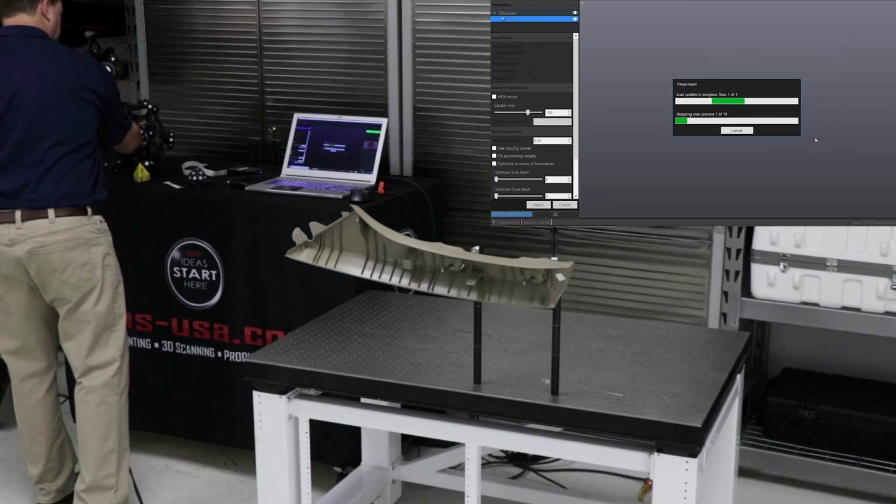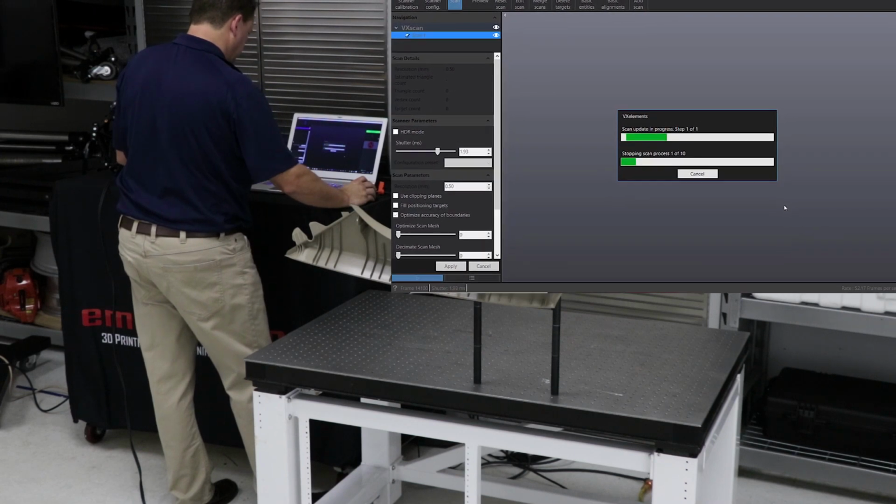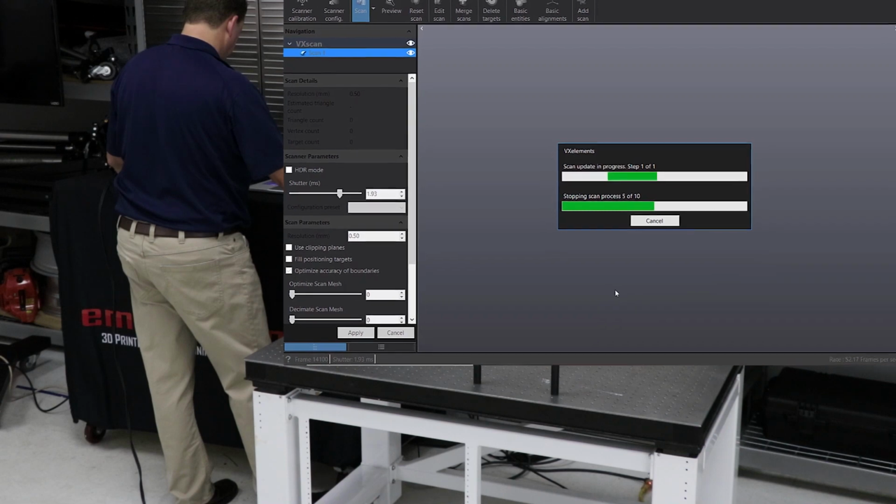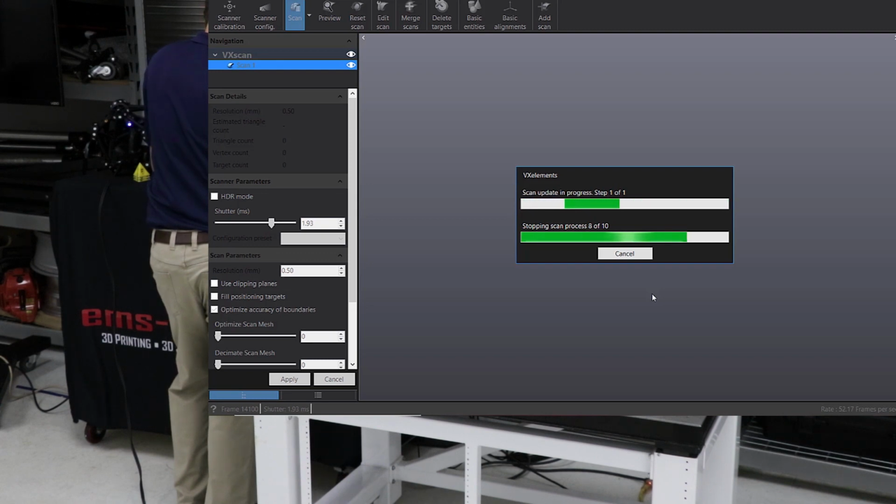So we're done scanning. This will take a few minutes to process, depending on what you've set your resolution to. But obviously, the longer you scan, the longer it will take to process, because it's taking that raw point cloud and again turning it into a polygon mesh or an STL file, basically triangles. So it filters through all of those points and gives you back a very nice, clean, equally spaced triangulated mesh.